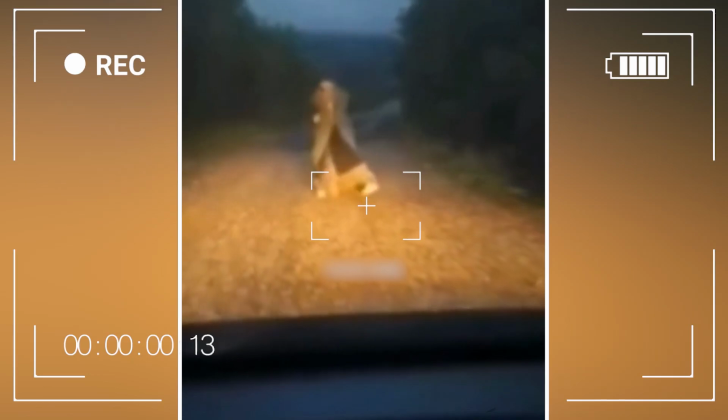Two Turkish friends were out for a casual long drive when they saw something weird in the distance. A strange humanoid figure suddenly appeared, standing right in front of their car, blocking their path. The friends, filled with fear, captured the chilling encounter on video, their voices trembling as they realized they weren't alone on that isolated road. What was that humanoid thing?